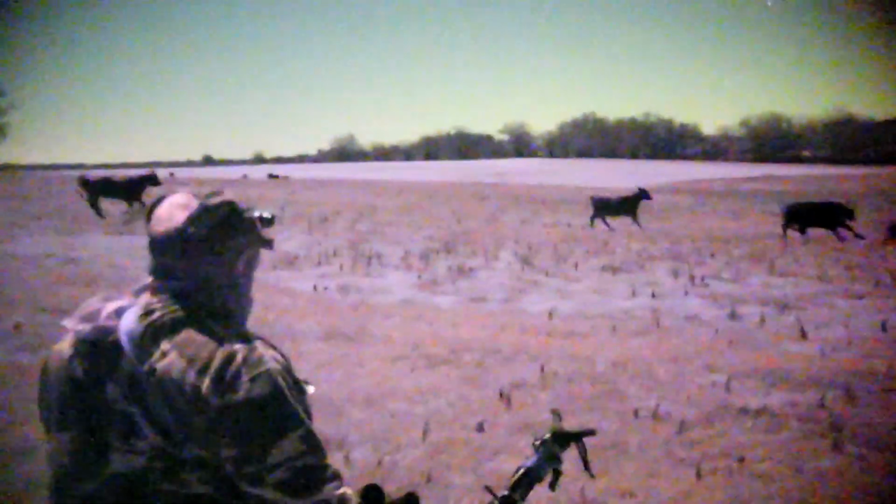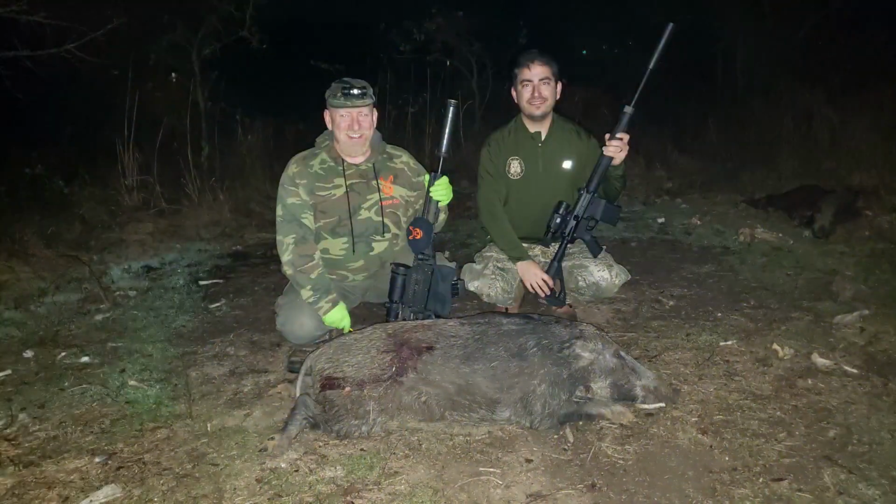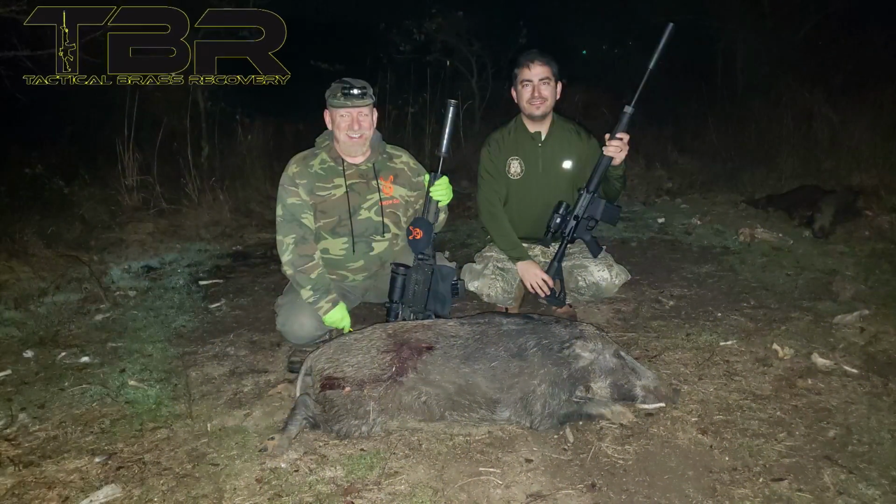If we moved left, they moved left. If we moved right, they moved right, eventually chasing the pigs over the horizon. So we were left with the one sow.